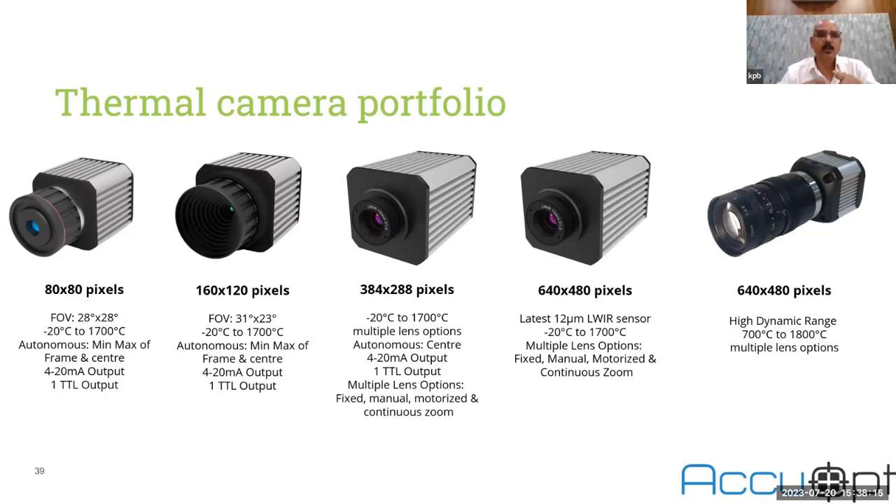And 384 by 288 and 640 by 480 need a computer because this data is too high. So a computer needs to be there to process this data. So we have 80 by 80, 160 by 120, 384 by 288, 640 by 480, and we have another camera that can go up to 1800 degree. That is especially for very high temperature. It can go up to 3000 degree. The first 4 cameras can go up to 1700 degree, and the last one can go up to 3000 degree.